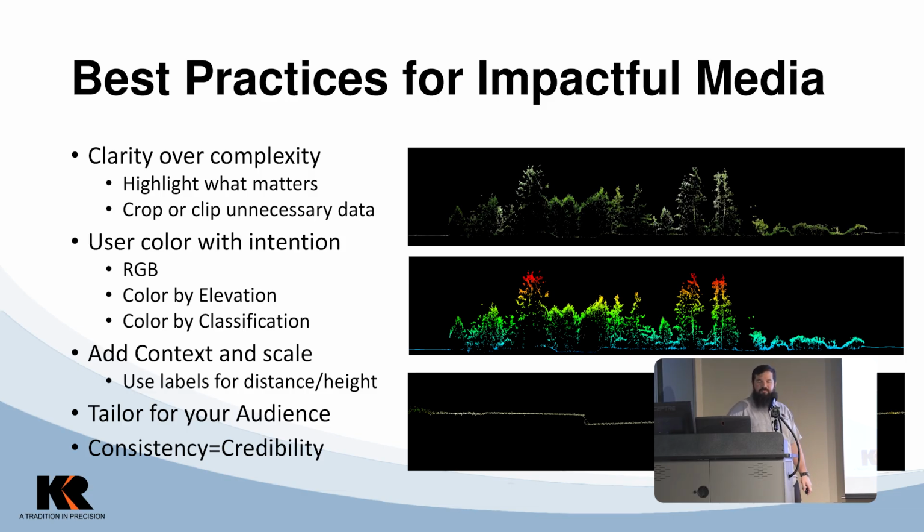And obviously you want to crop or clip unnecessary data. You really try not to push a point cloud out there that has a bunch of noise or a bunch of random people in it. Even if you're just focused on a building, the point cloud information in the background of a single building can be distracting, so get it out. We have that tool where we can clip our data down and you focus your user's eyes right on what you want them to see.